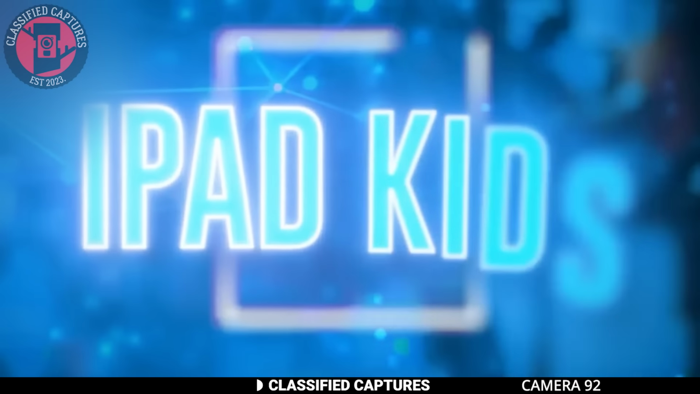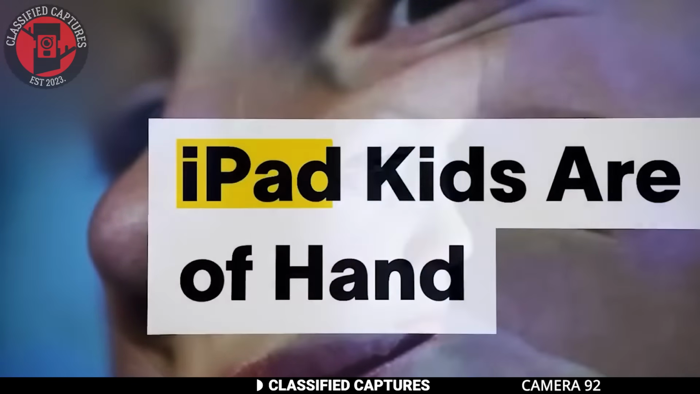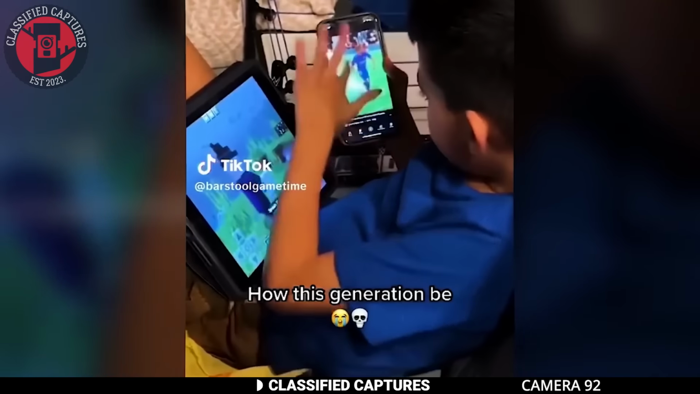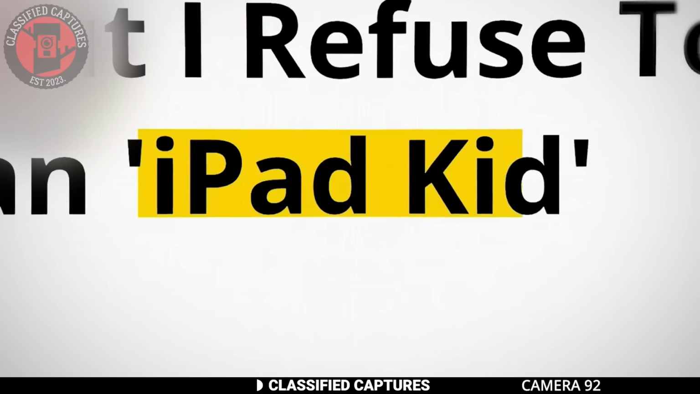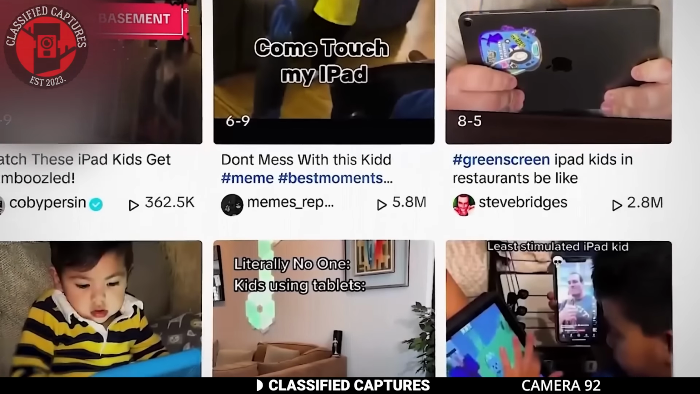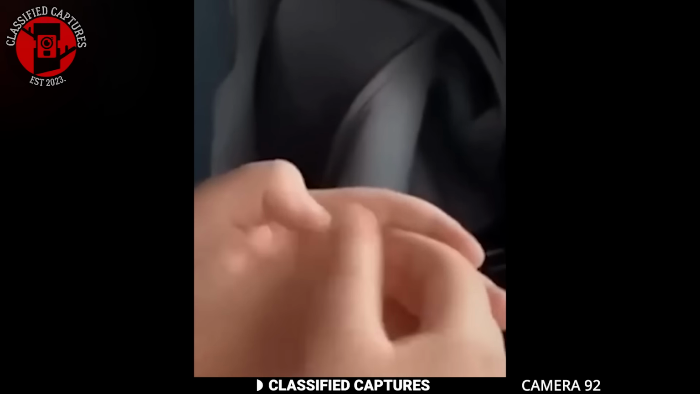A concerning trend is being referred to as the iPad kids disease. As parents become increasingly occupied with their jobs and responsibilities, screens like iPads, iPhones, and TVs are often used to keep children entertained. While it seems convenient, this over-reliance on screens seems to have had an alarming effect on children.